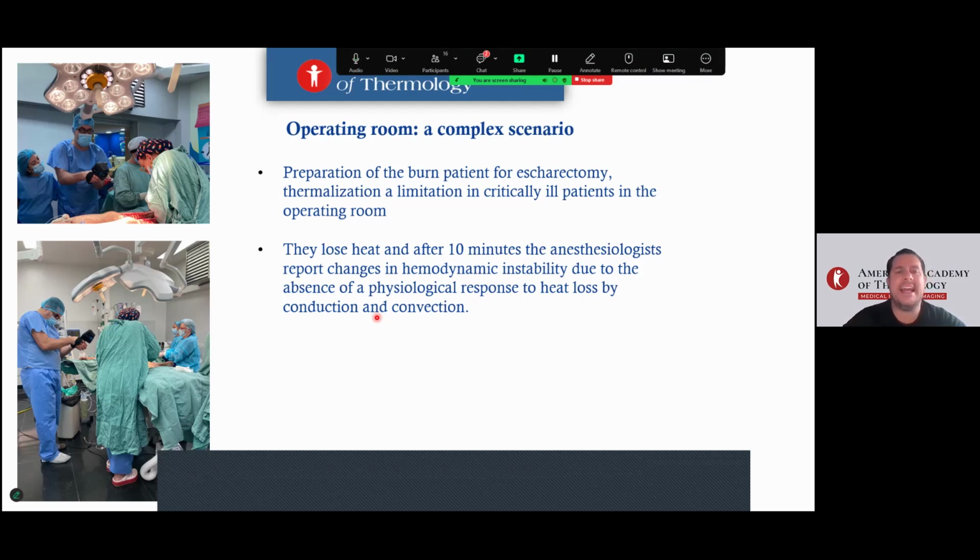How do we resolve that? Look at that. This is an example of work inside the room, the plastic surgery team with thermology, with many people inside the room, but the room is much bigger. Yes, look here.